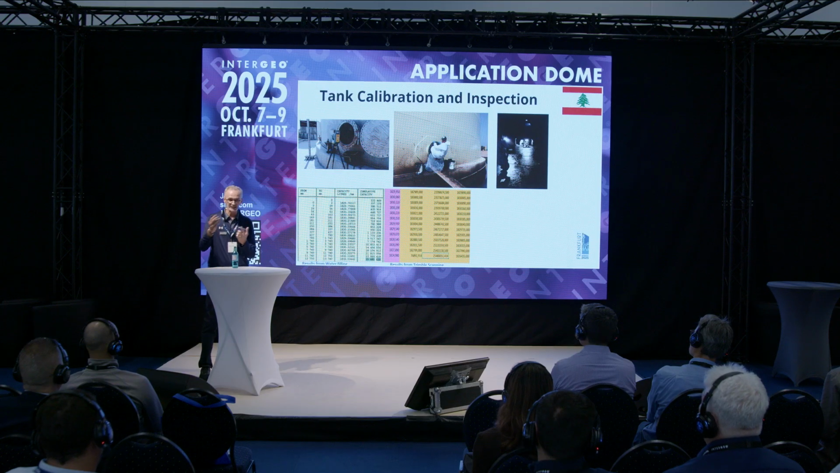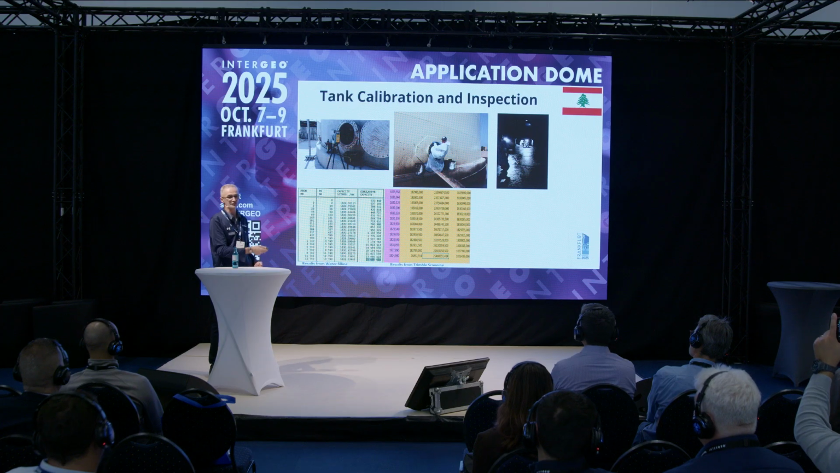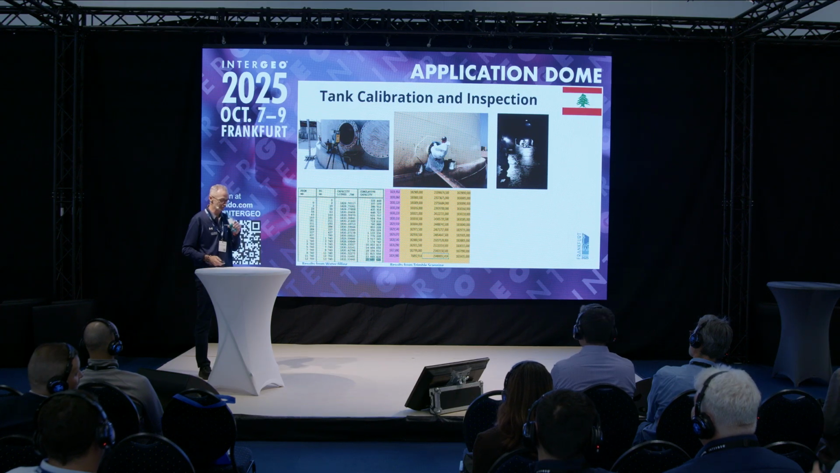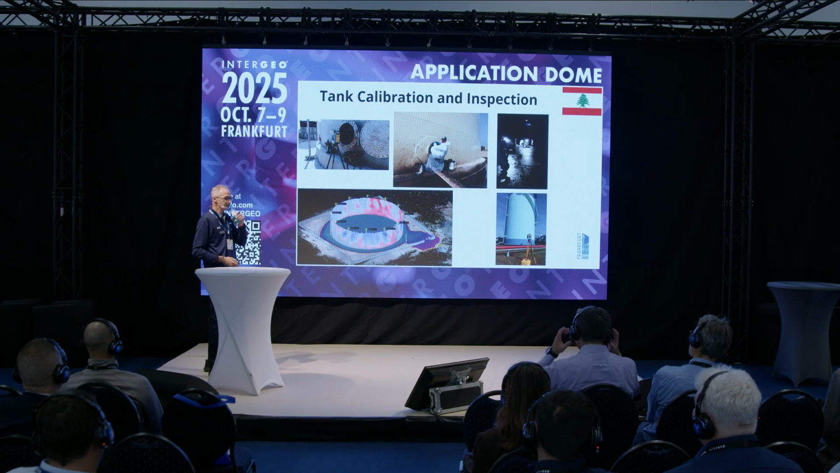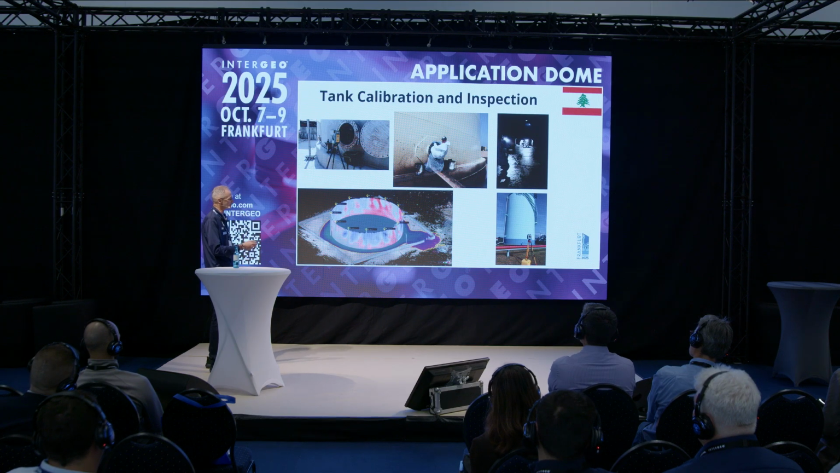So it took us about 30 minutes to do the job, compared to putting water in the tank and removing the water. So of course they use reality capture now. It's much better for them. And of course after that you can do all types of inspection if you want.